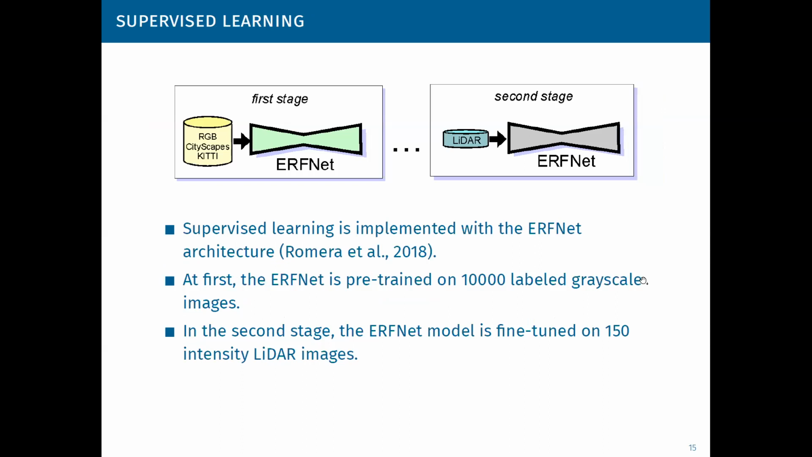So let me talk specifically about the neural architectures used in our system. There are two parts of this approach. The first one concerns the supervised learning. For supervised learning, we employ the recent very efficient ERFnet architecture. This supervised cross-modal learning is implemented in two stages.